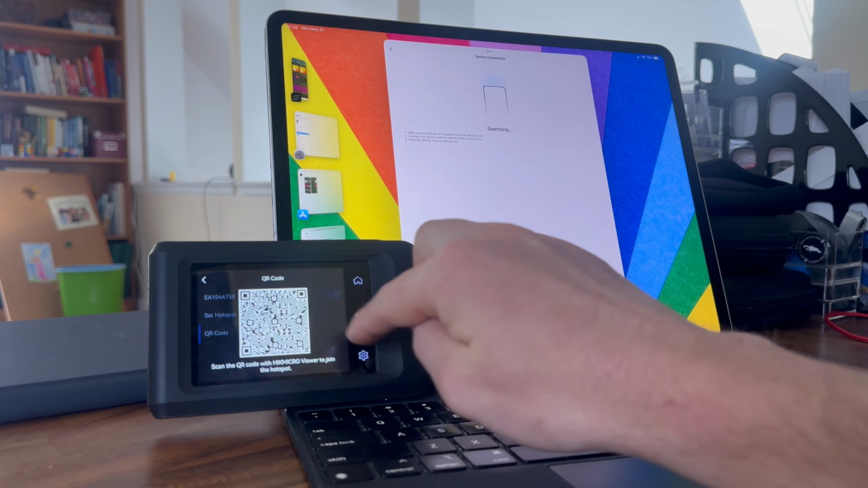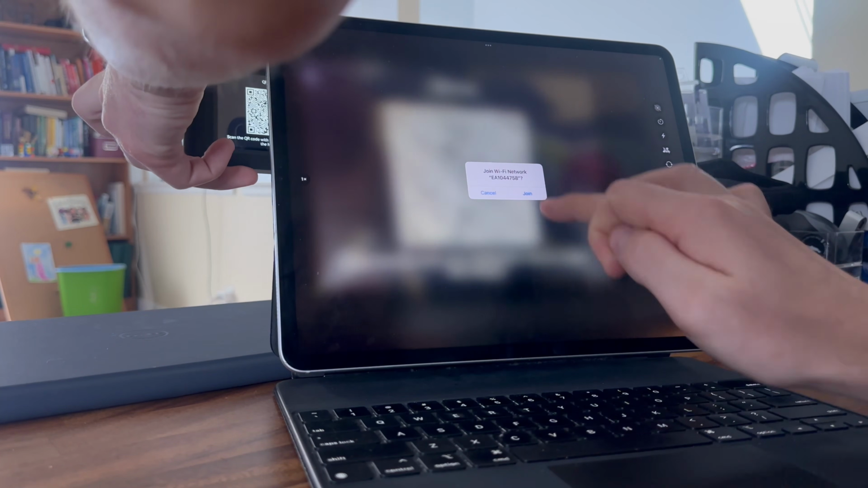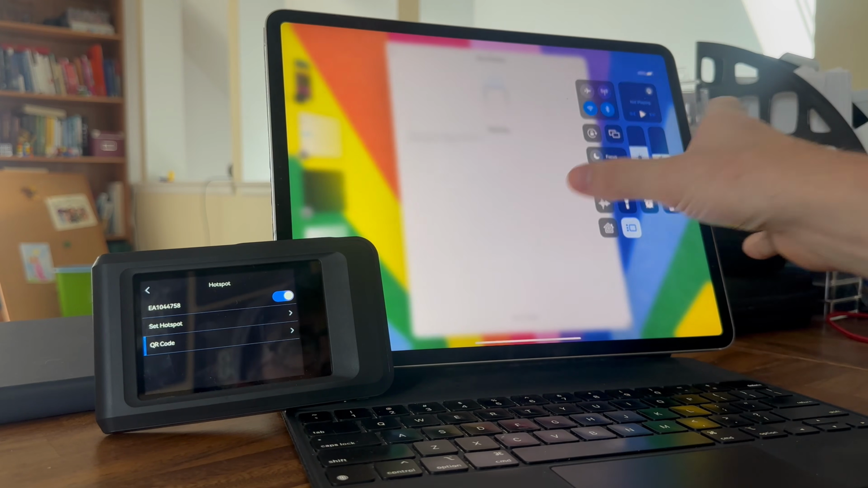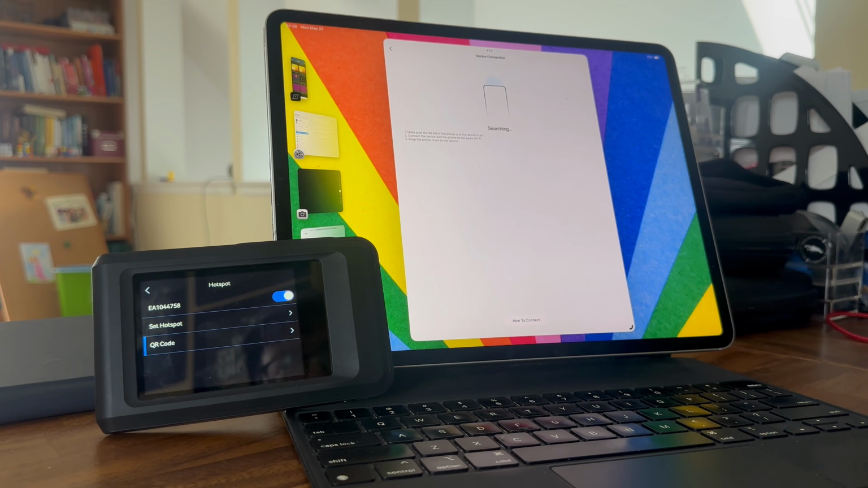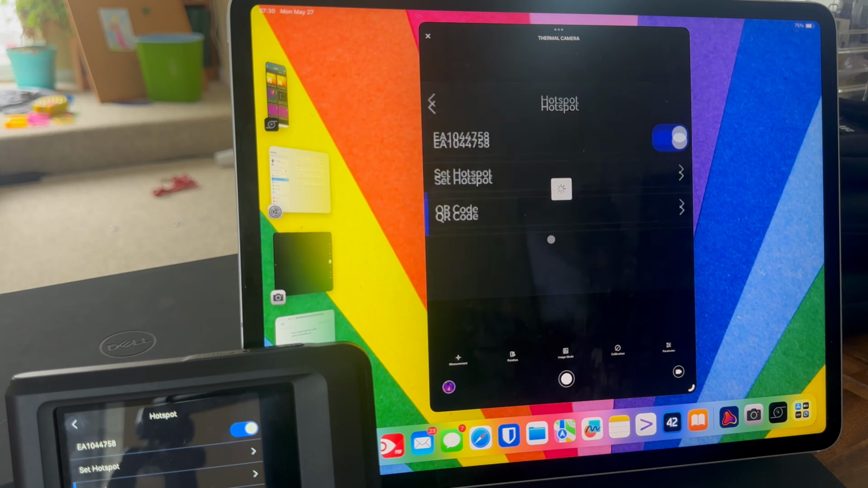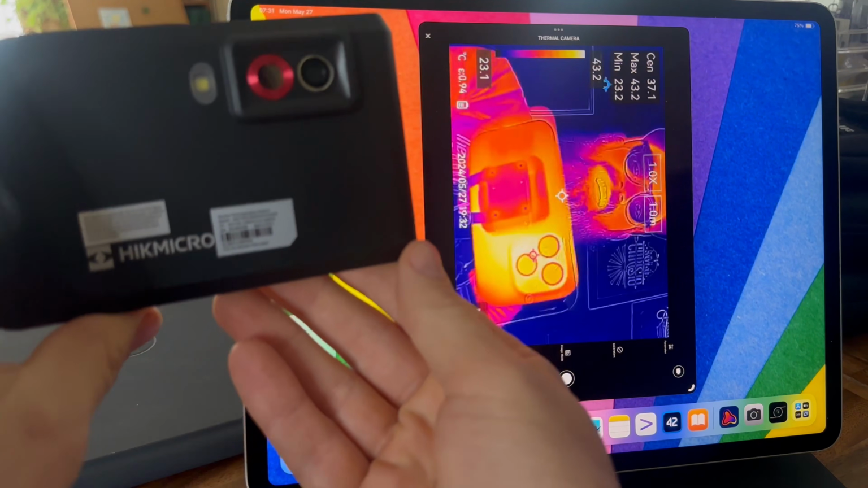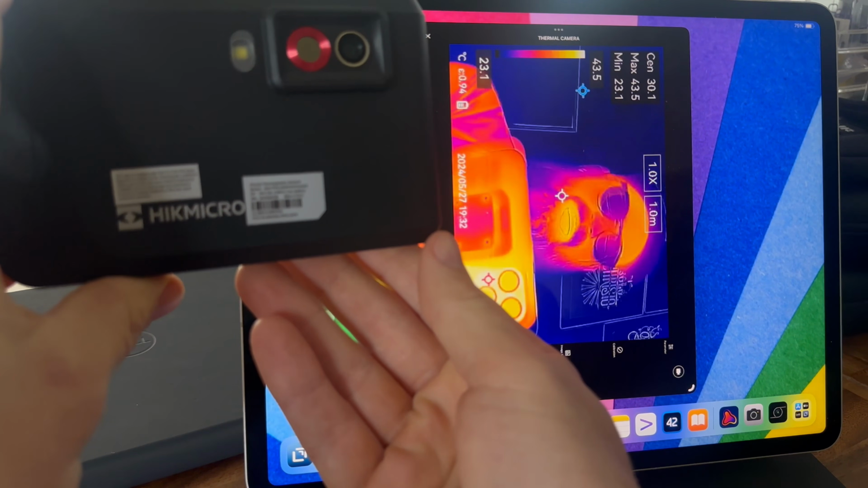But finally, we'll talk about the HIC Micro software. You turn it on, connect your iPad, your iPhone to it, make sure the cellular connection's off, and then it does work great. The HIC Micro does actually have a streaming function. It looks like a VNC stream of the camera's screen, just streaming to your mobile device, which is cool. I don't have a use for it, but there it is.